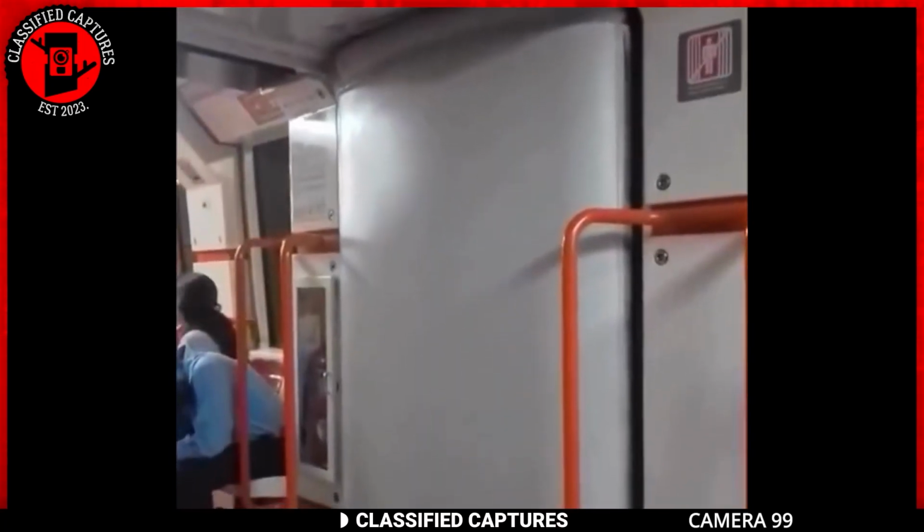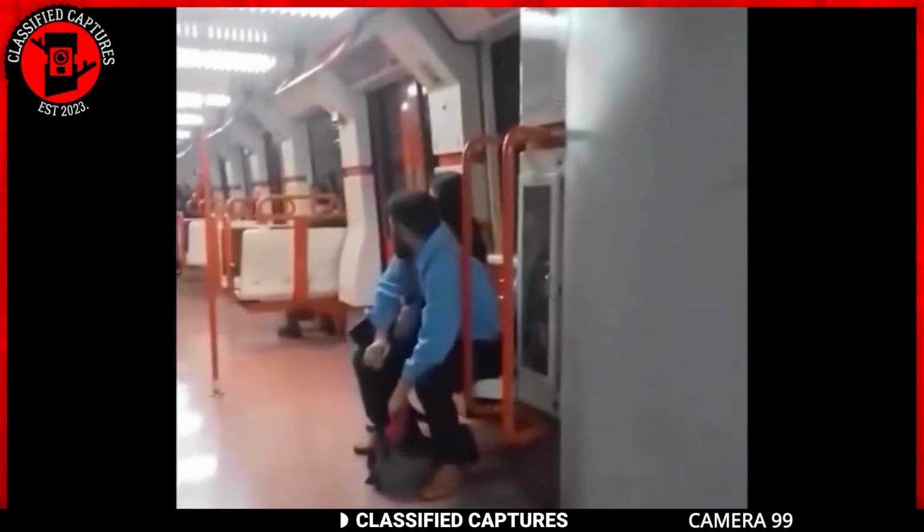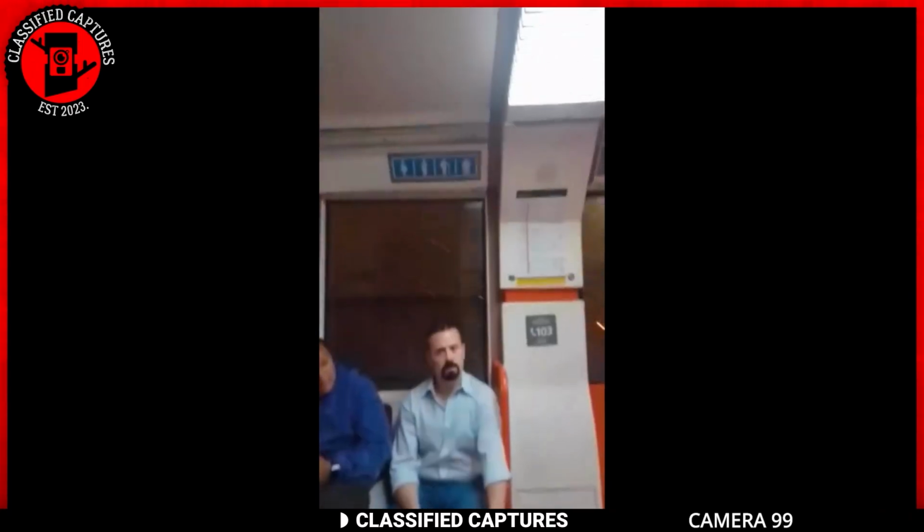Now, what's causing this chaos? One theory is that the train might be going through a tunnel that's a tad too small for its liking, scraping against the walls and creating those sparks. Another possibility is that the train itself might be having a bad day.